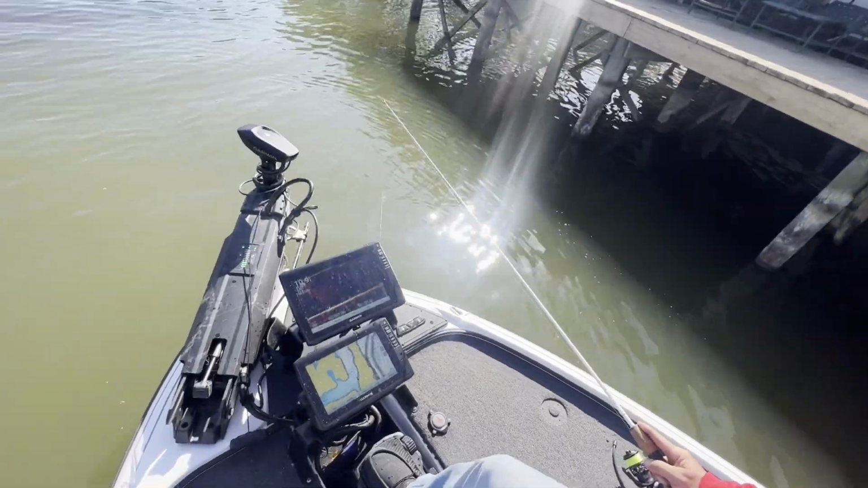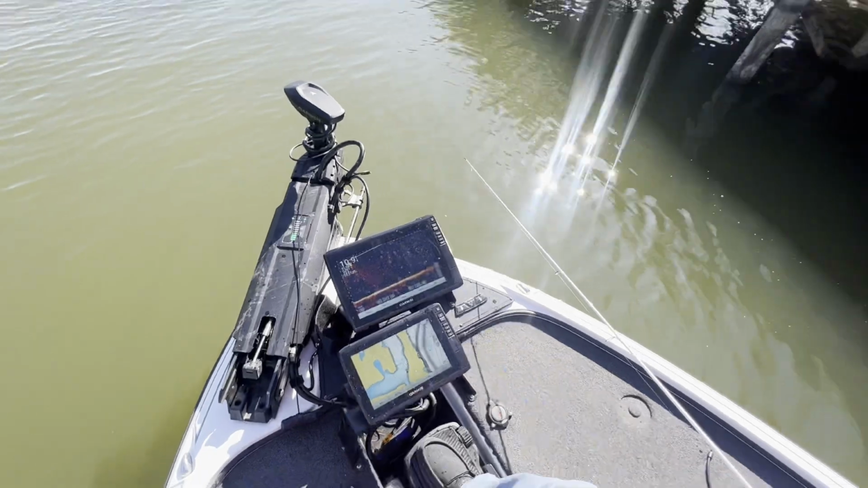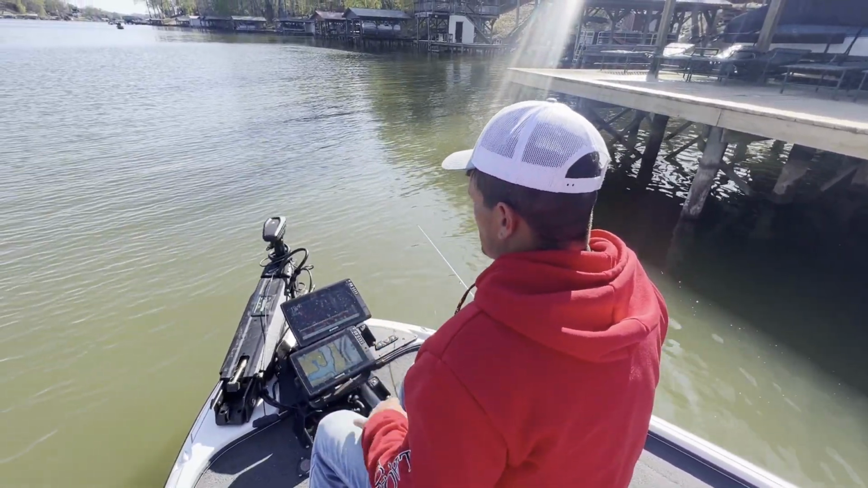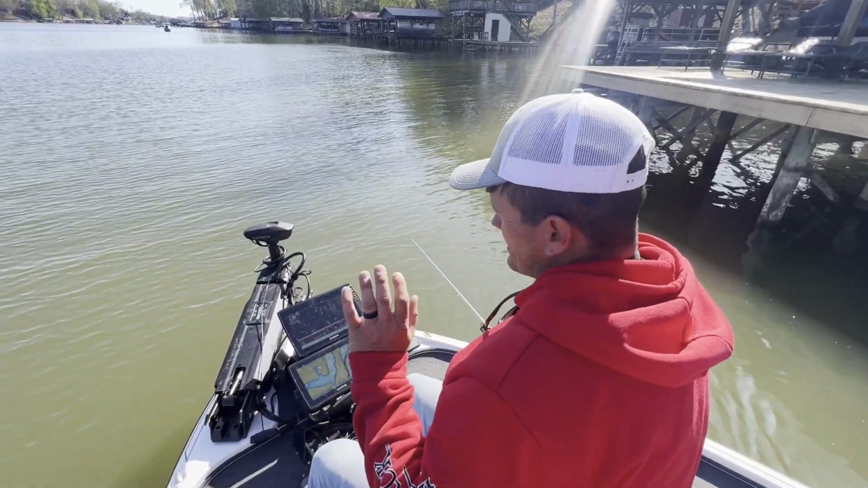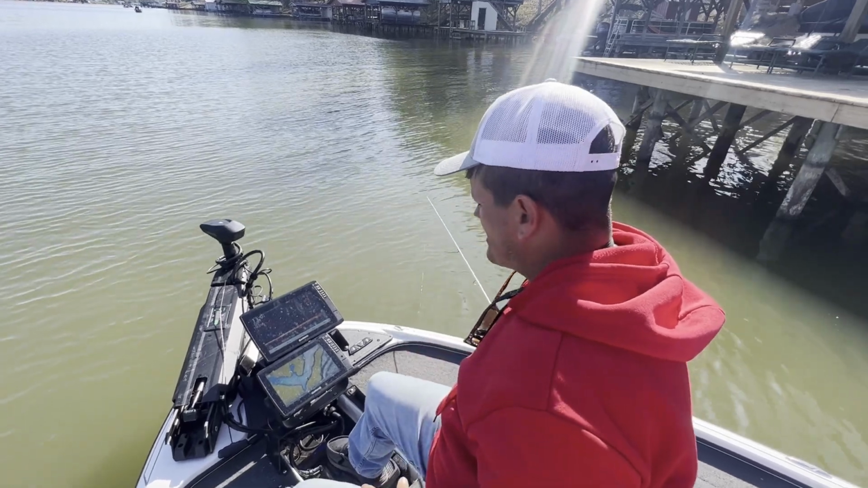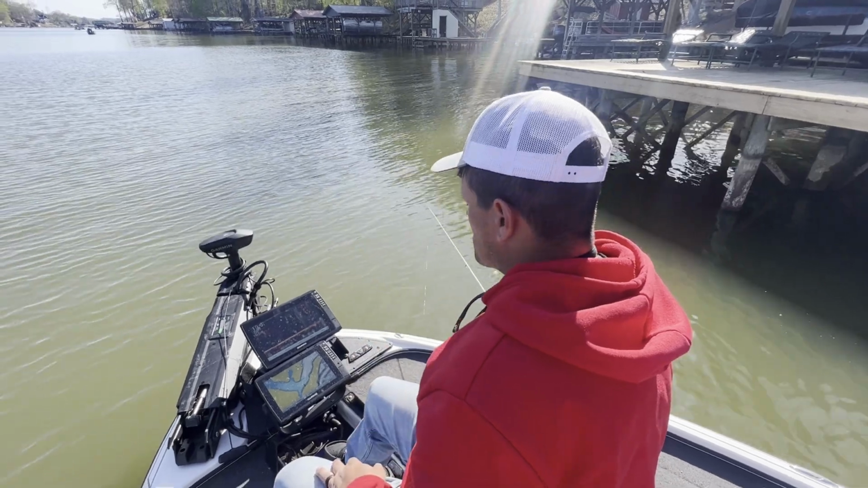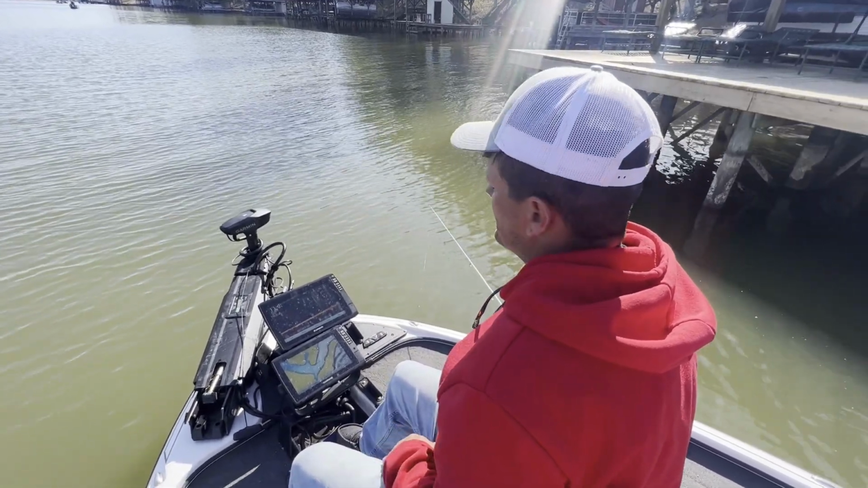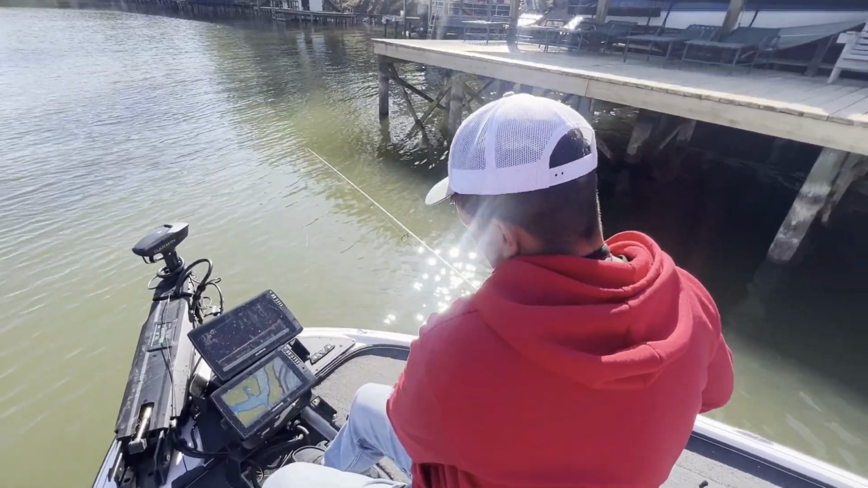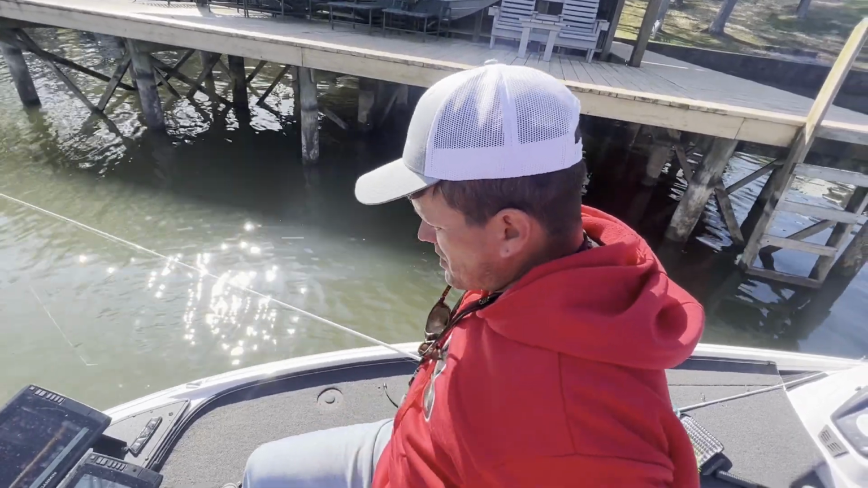You got 62 degree water temp right now. Yeah, and up on the north end of Weiss Lake right now, the water temp's 72. Oh wow. Weiss Lake is really weird. Up north, or what we call north, which is east across the Georgia line, that water tends to warm up a little bit quicker than it does down south here. We're down on the dam end of Weiss Lake, so this is considered lower lake.